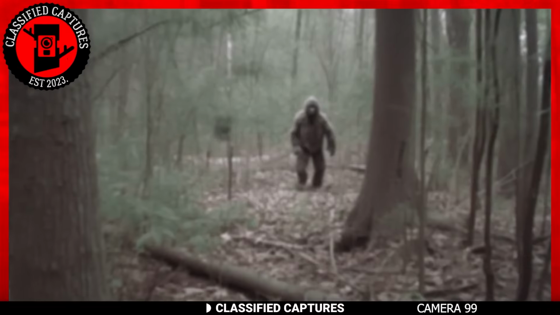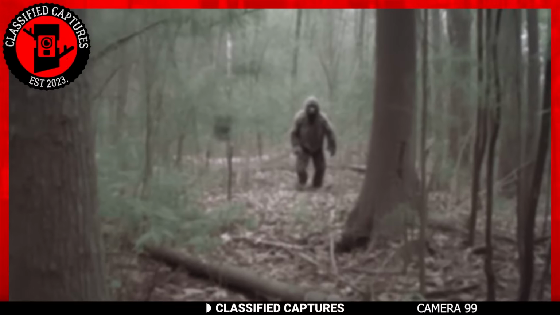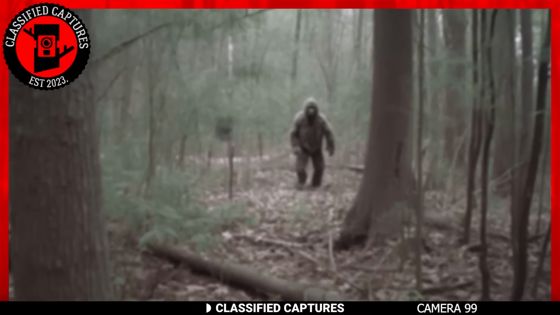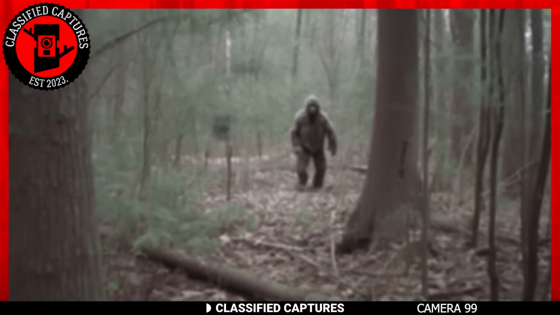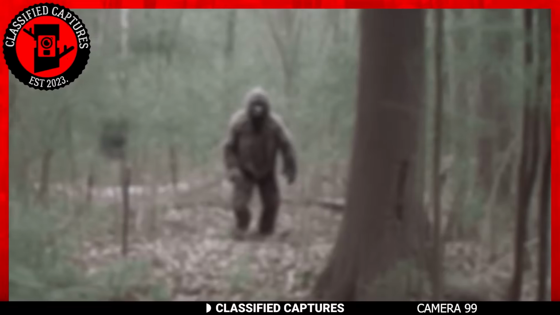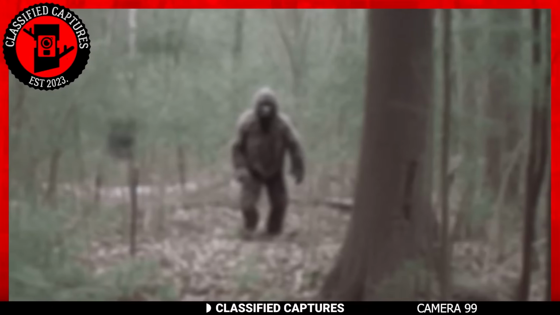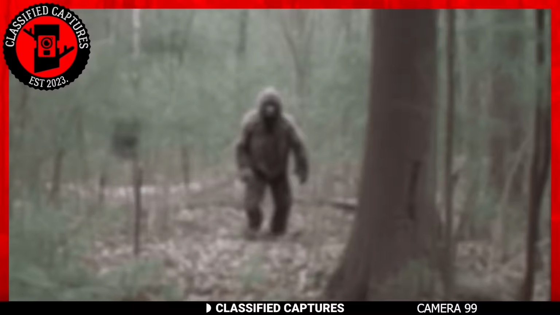As much as we yearn for this image to be an authentic depiction of Bigfoot, there are several red flags that cannot be ignored, and unfortunately we lack the means to verify its veracity. This leaves us in a state of conflict, contemplating whether the image is real or fabricated. We invite you to share your thoughts with us in the comments section.